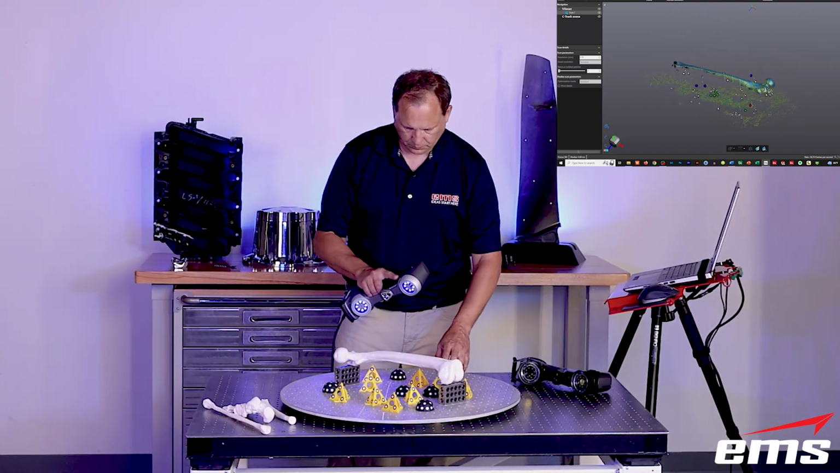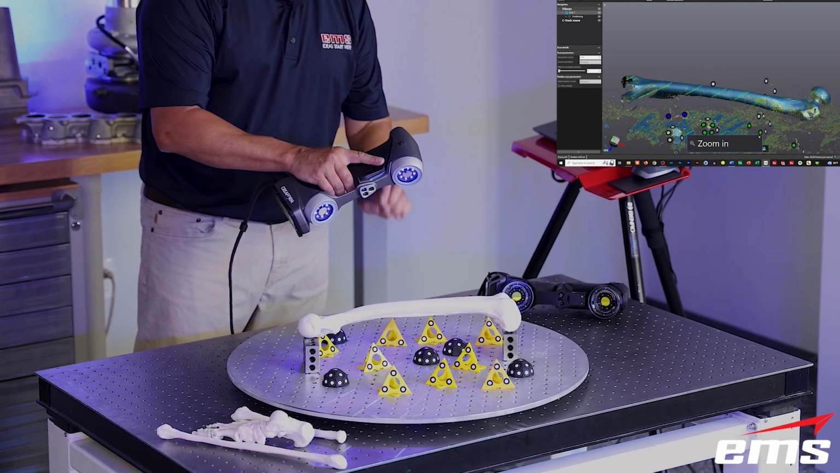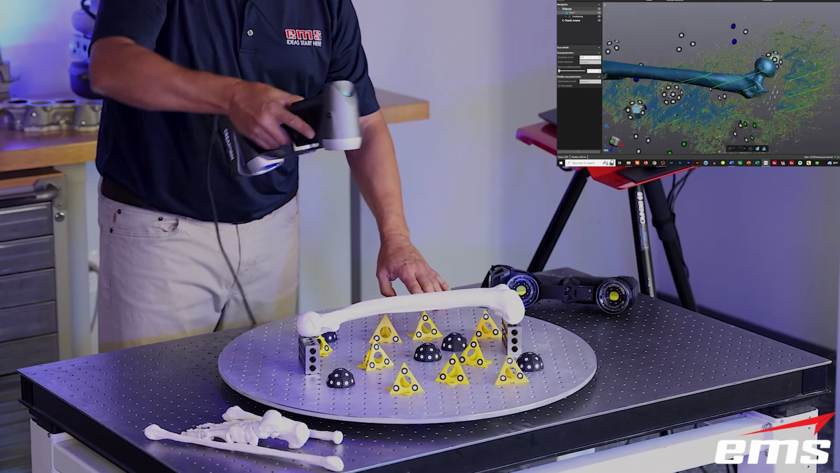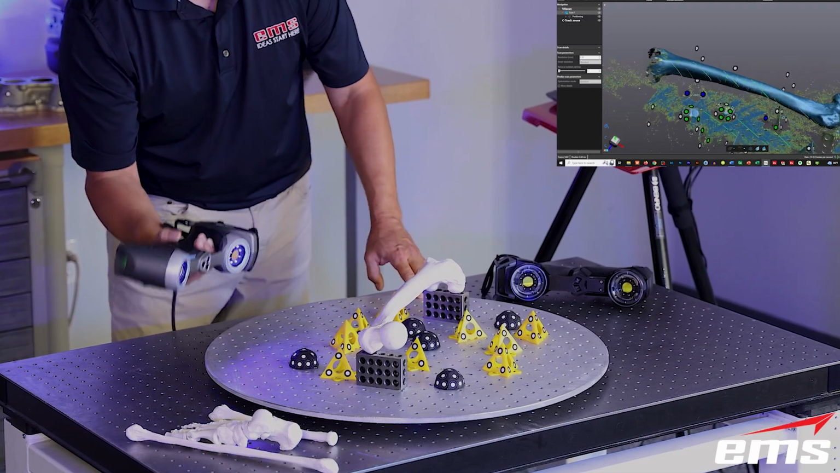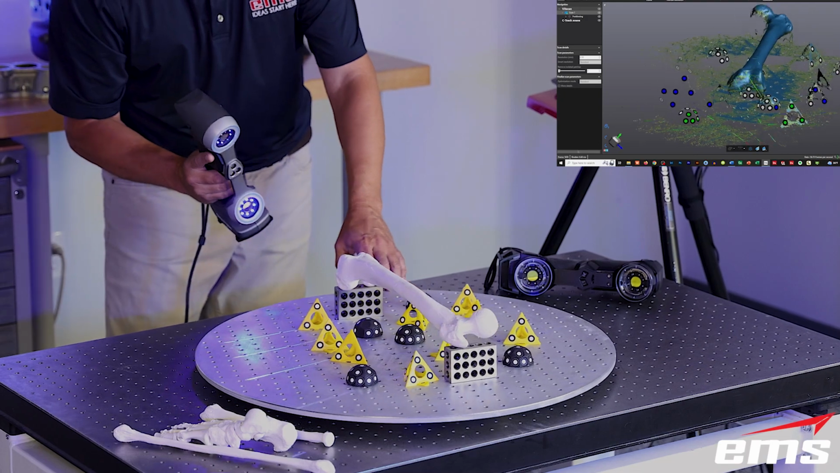So you can see I have the bone just elevated here on a couple of blocks. And then I just have some artifacts with targets on them around the bone. This scanner requires targets in its field of view at all times. These are for positioning only. So you just scatter something around. You could put them right on this little rotary table.